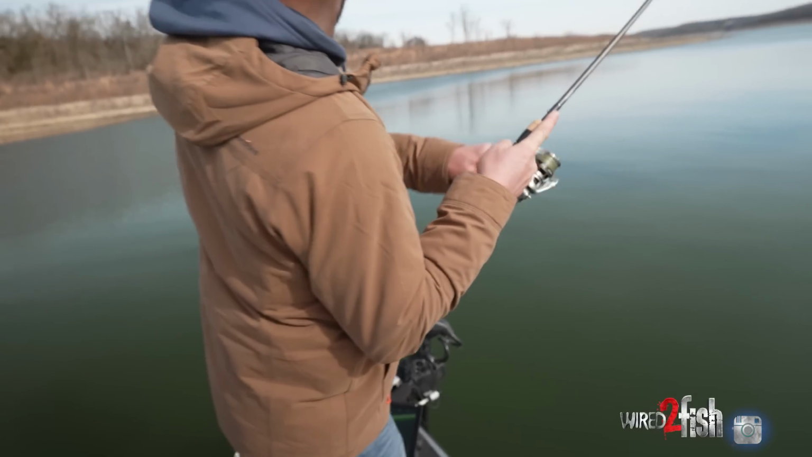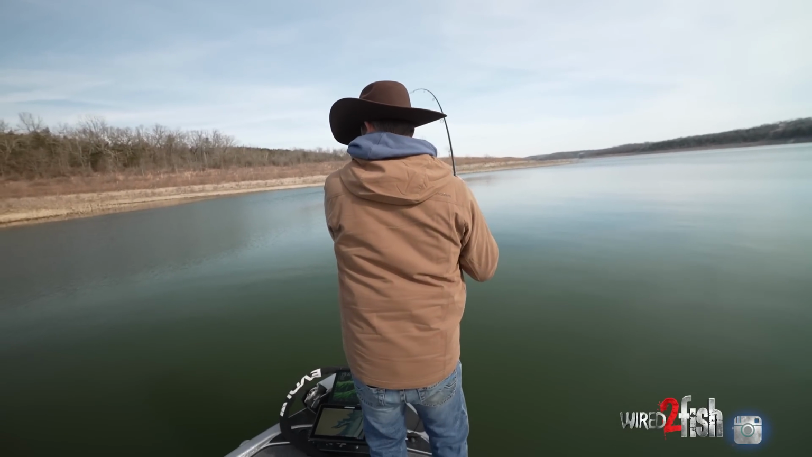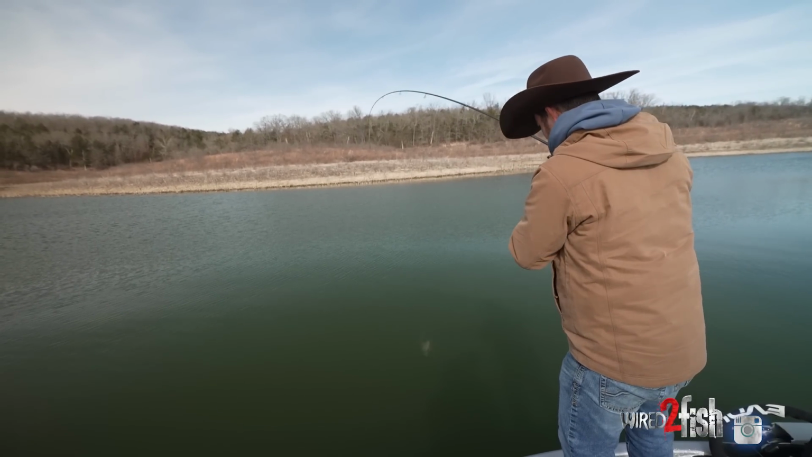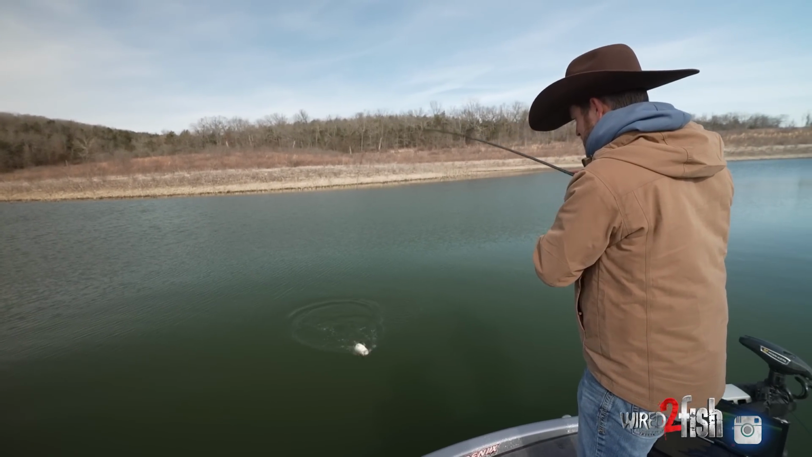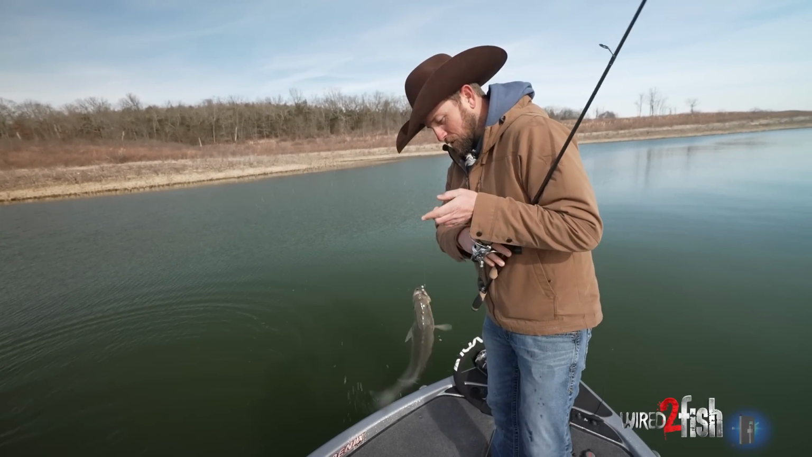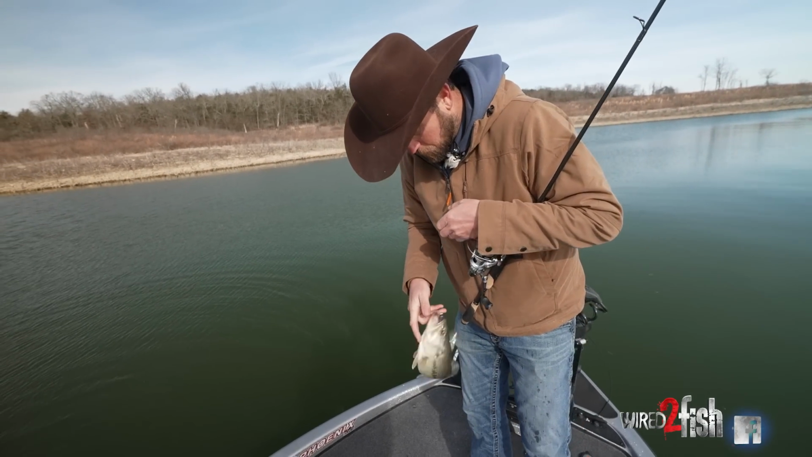Got him. Can't tell how big he is. Decent one. He was sitting right there on the bottom. He's a fatty too. Another one on the old drip minnow.